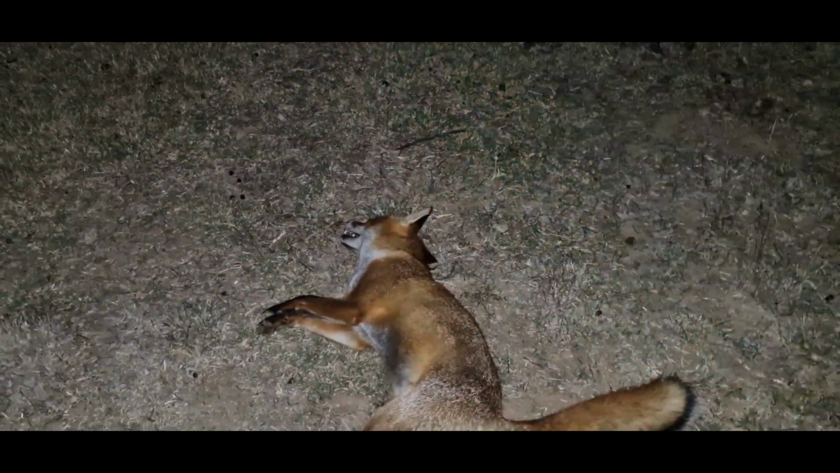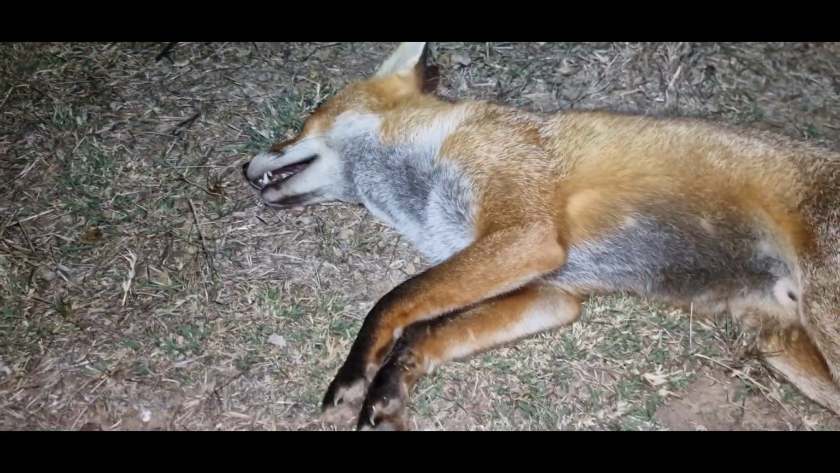Third and probably final for the evening. You'll probably be out seeing the footage, but the battery in the Ace is getting pretty flat. I do have a spare 18650 back at the ute, but I'd say it's probably going to run out before I get back there. Dog fox, nice and healthy.